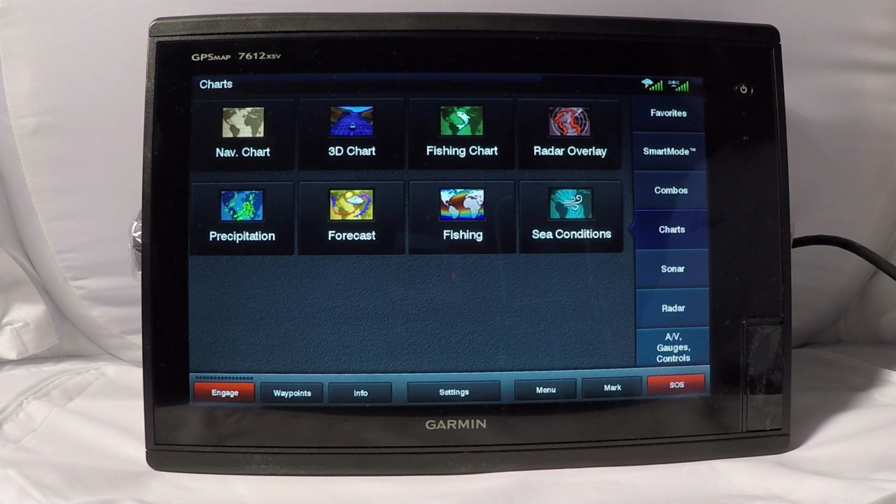And that's a quick look at the Garmin GPSMAP 7612xsv. Like I said, there's 5 different sizes in 2 different configurations. They're all starting to ship from Garmin right now.